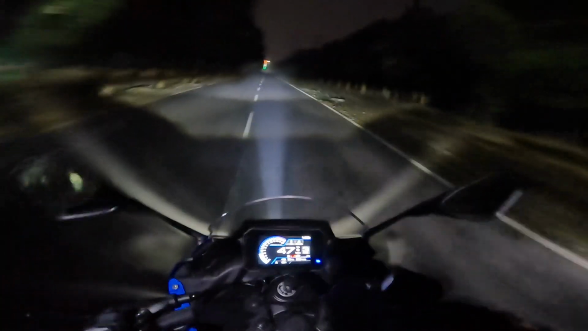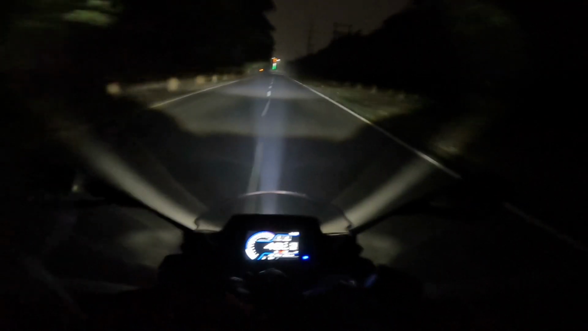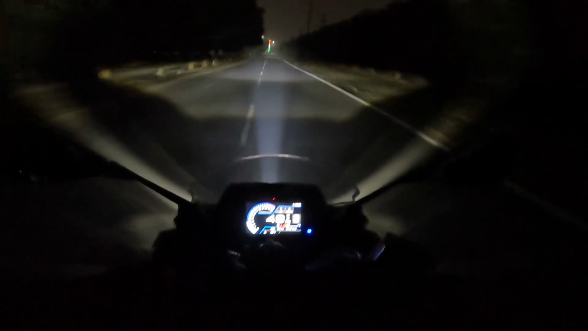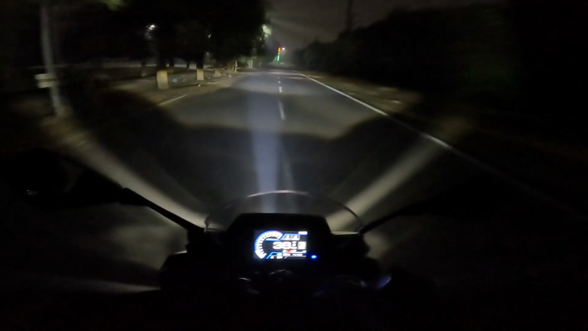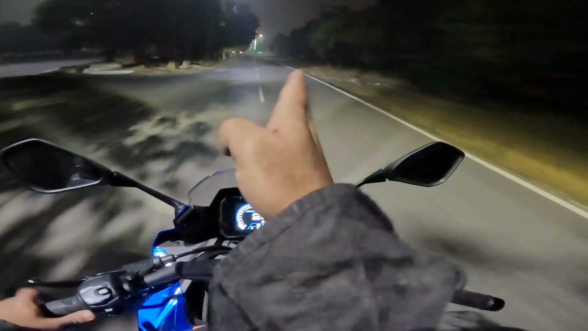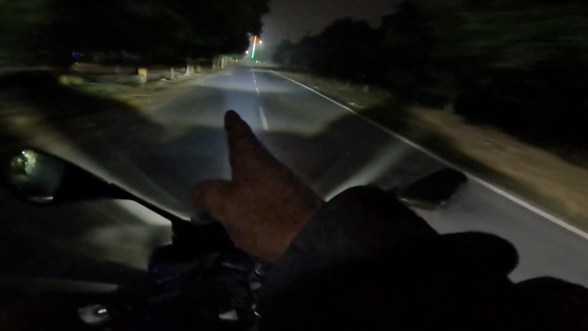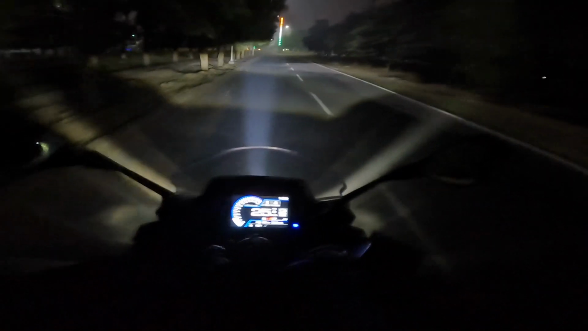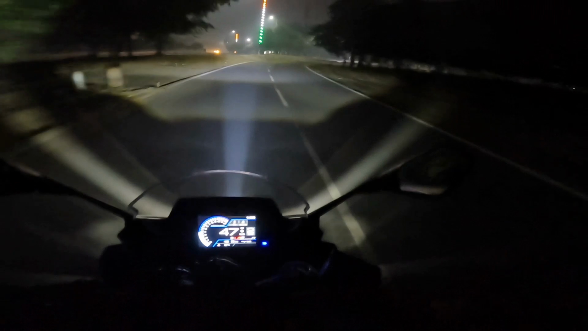Although no one would do that actually. And it's the opposite in the US, wherein they drive on the right hand side of the road. So the point is, they are giving you that option wherein you can adjust both the lights slightly towards the left or towards the right, depending upon, it's actually your choice if you want to do that.